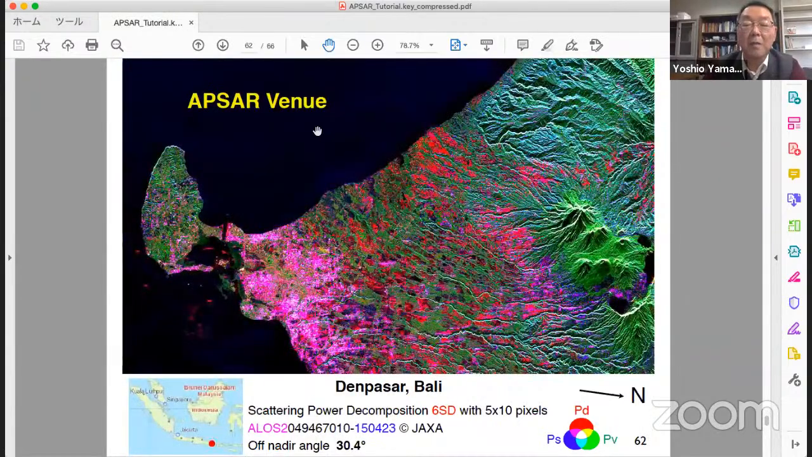This is the Aperture venue, Denpasar in Bali Island, Denpasar city. I hope somewhere here Aperture will be held. And I thought this black line is water, but it was different. This is an airport runway across here.